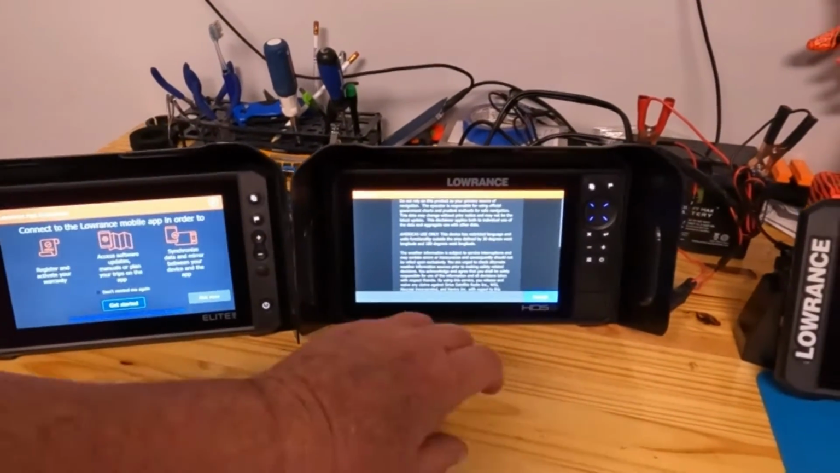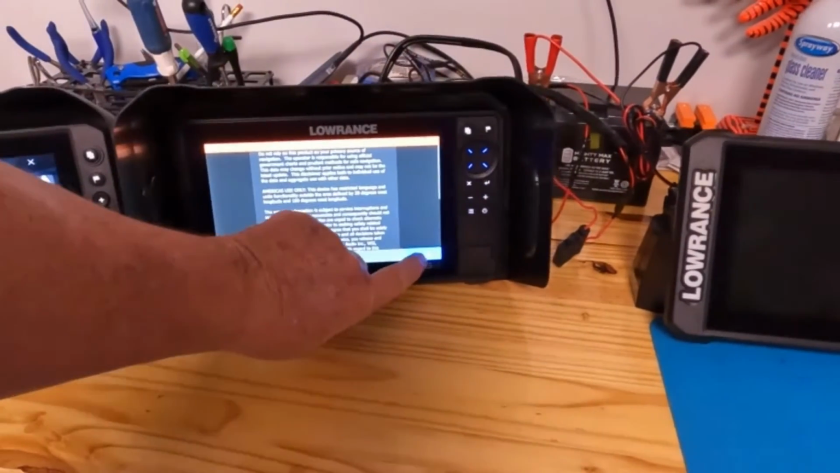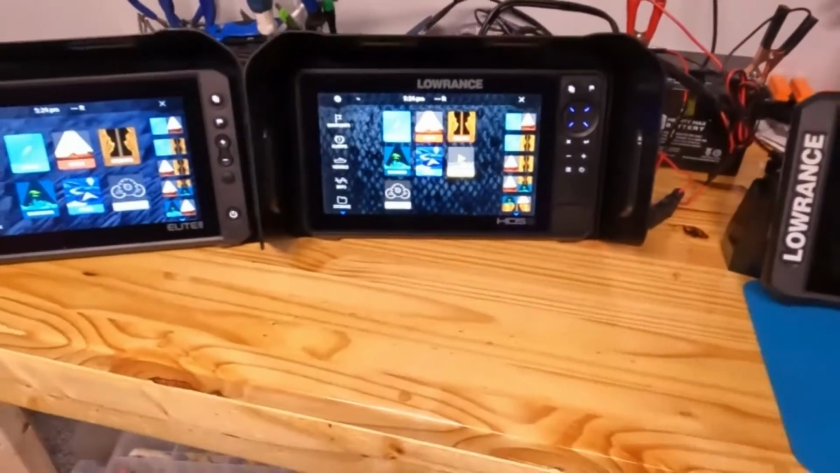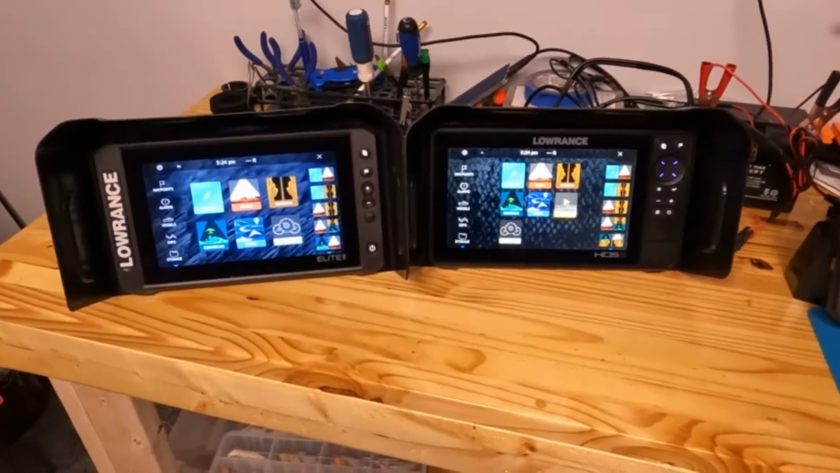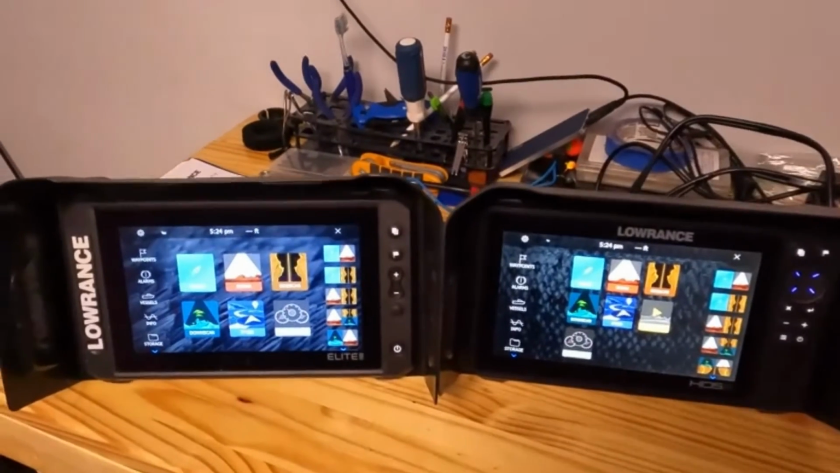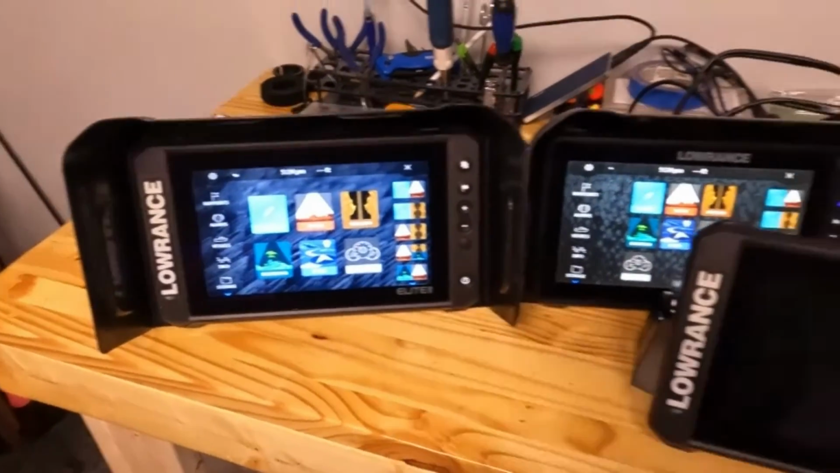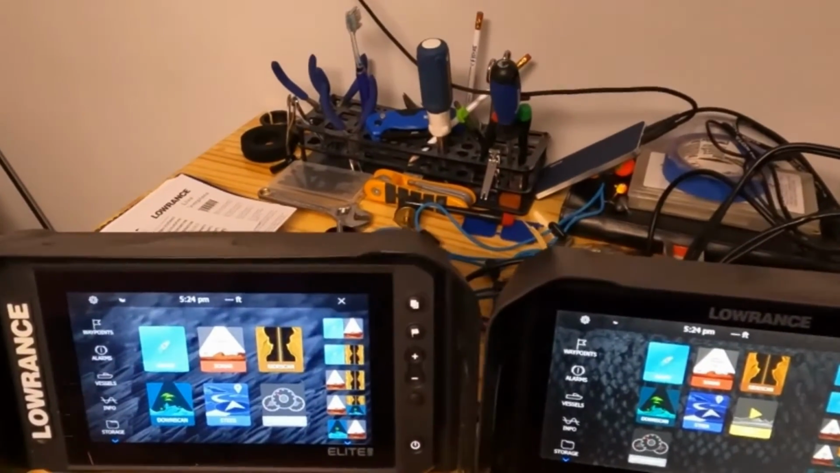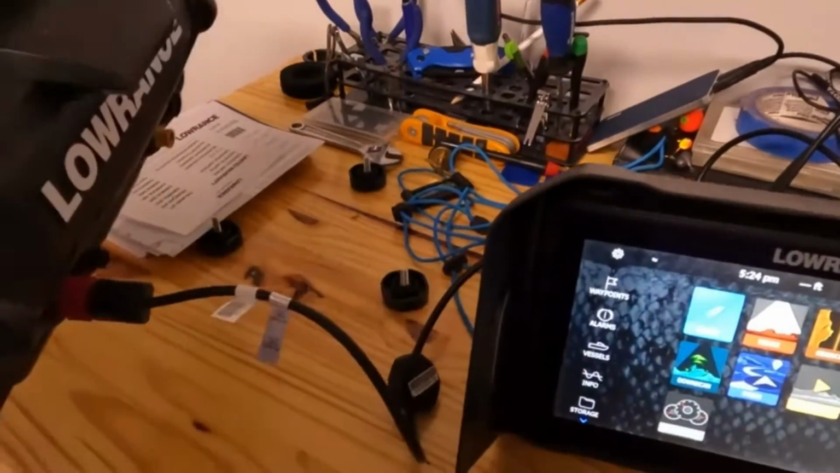But anyway, I just wanted to share this with you guys. Again, here's my other 9 that I'm going to put up front. So to show you the difference here.